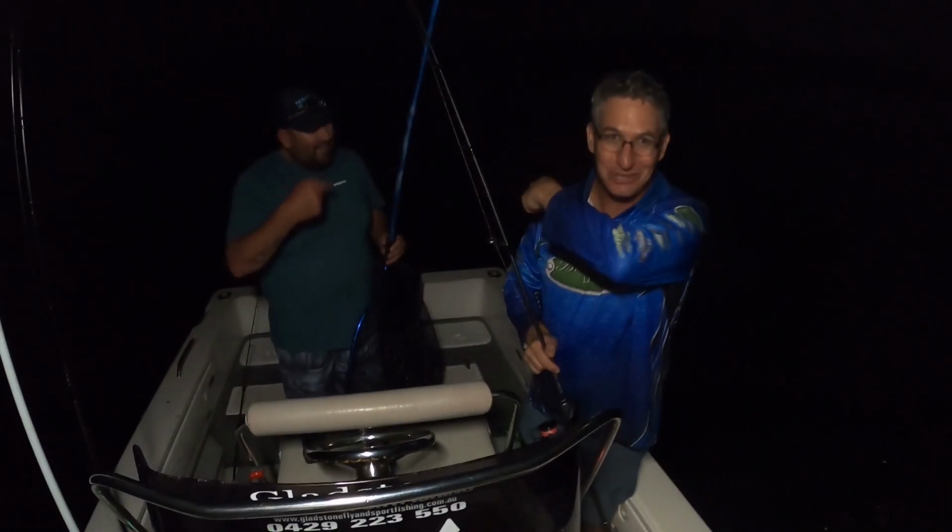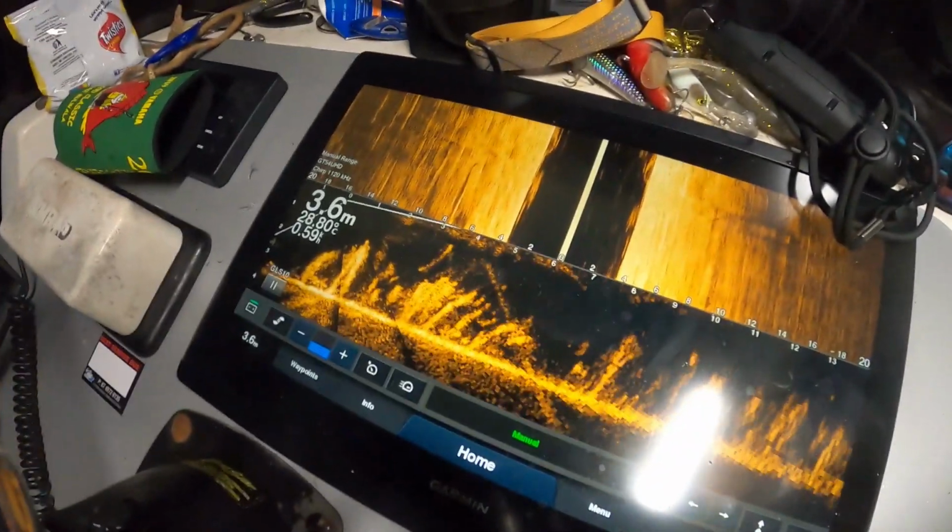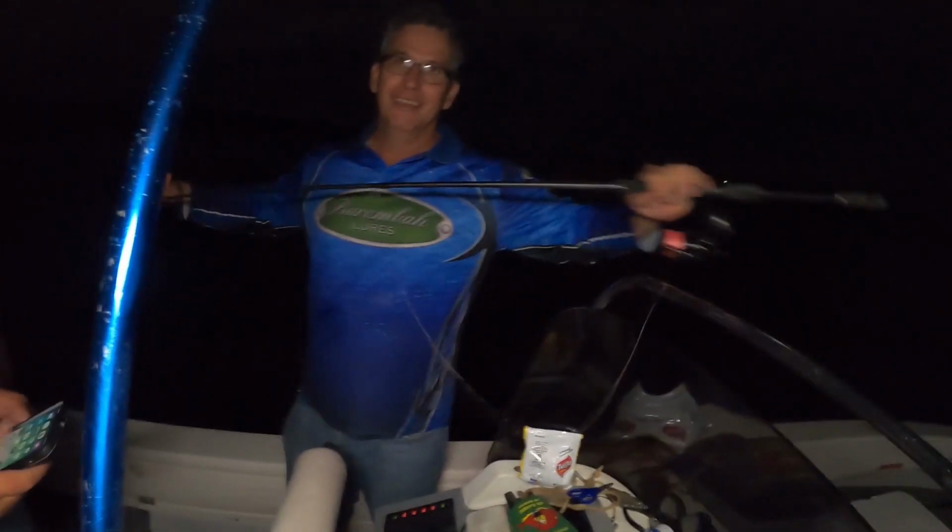Damn it! That was literally video game. Look at this. I just dropped it down under the transducer, the Livescope, and it just got it. Dropped it straight down. Yeah, man, I stuffed up by not going around the anchor. That's all right. We'll get them.